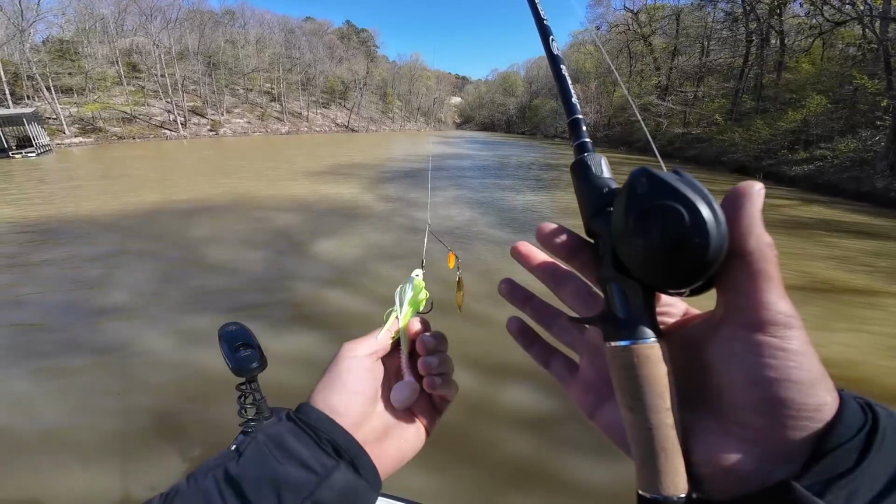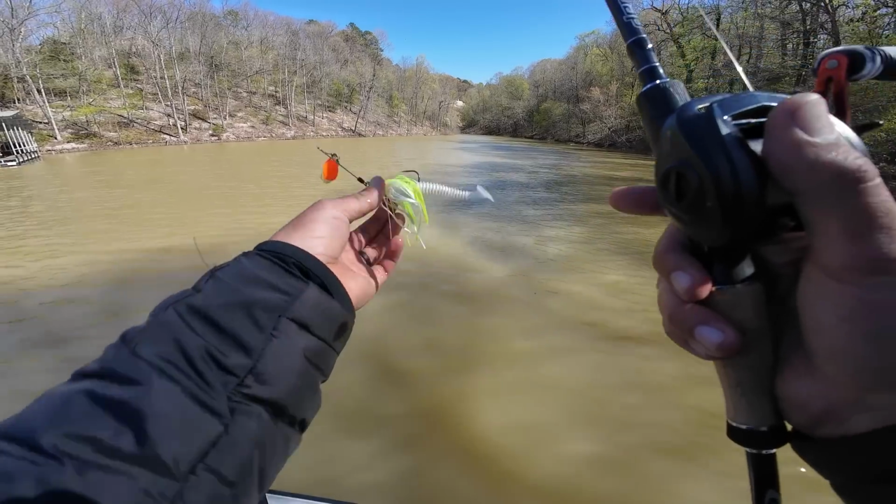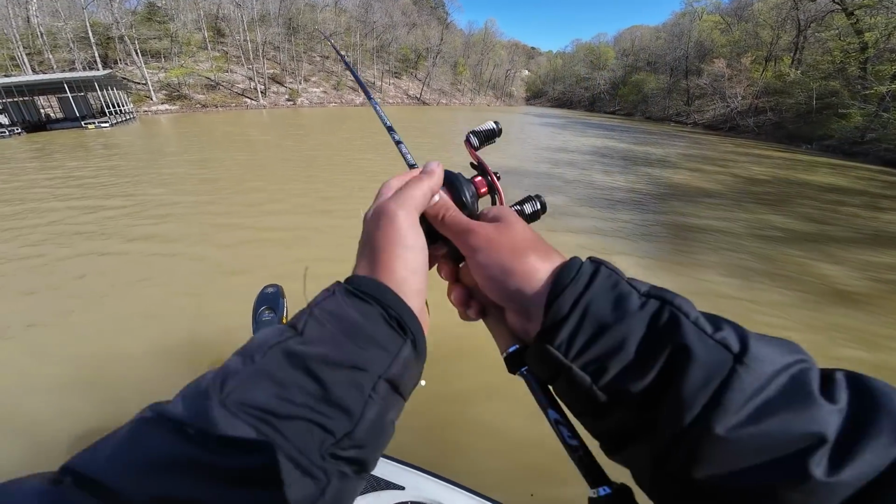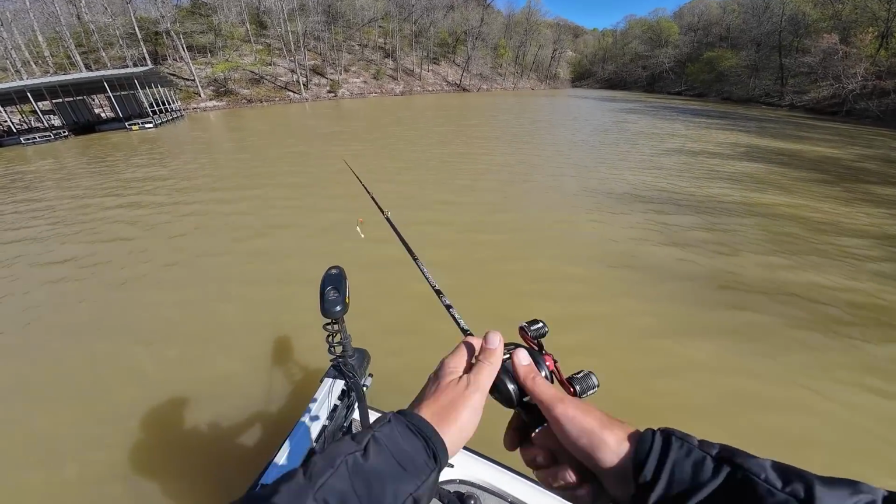I can skip it around really well, and it has a little bit different action with that bait because it has a free swinging head when you add a swim bait on the back. So I'm adding the swim bait trailer just to give that bait a little bit of a different kick in the water. It just has a lot more movement to it than the standard spinnerbait.